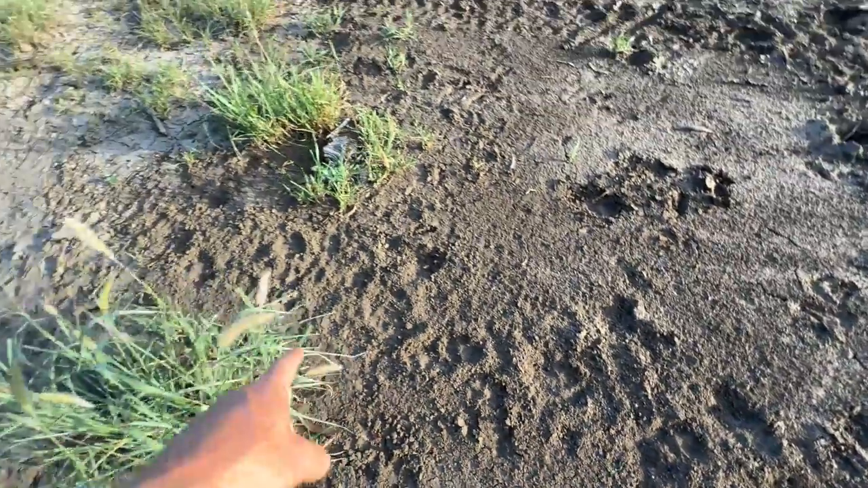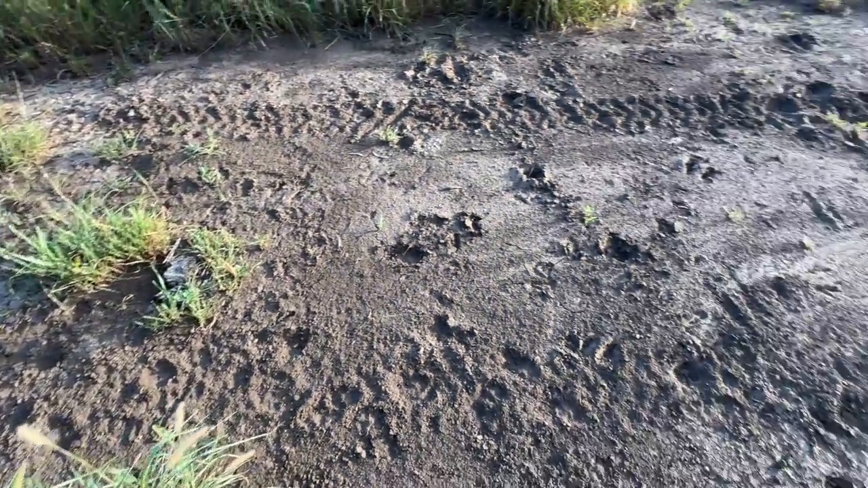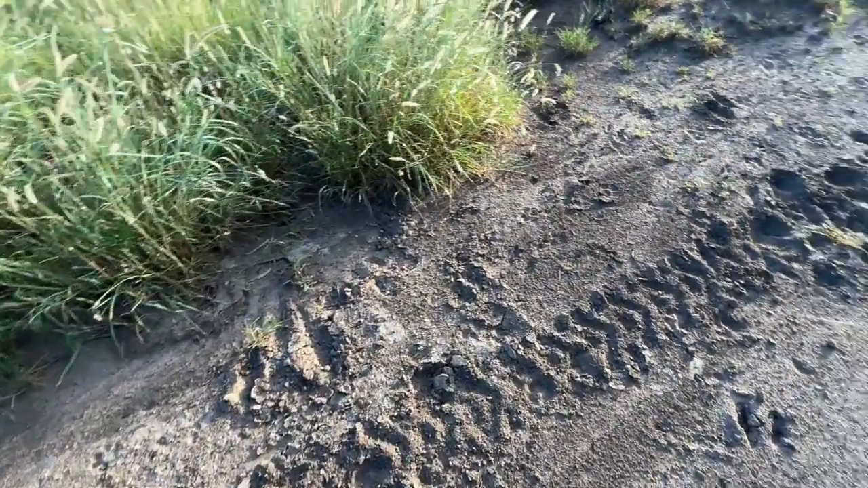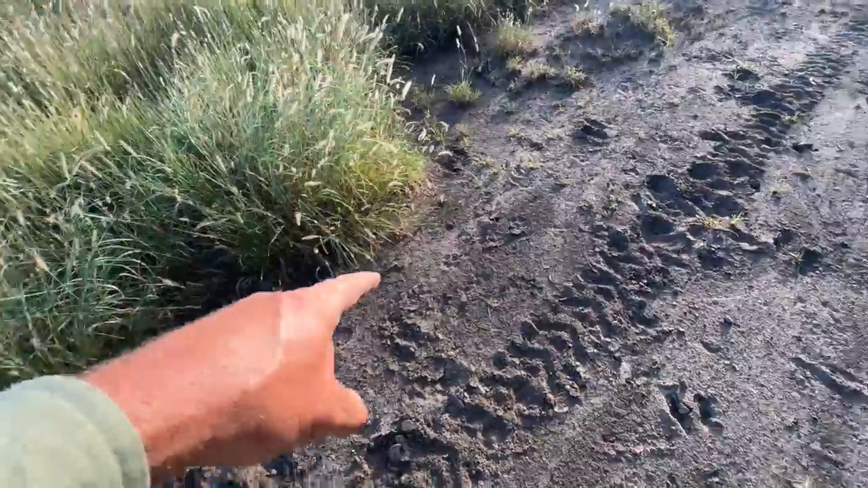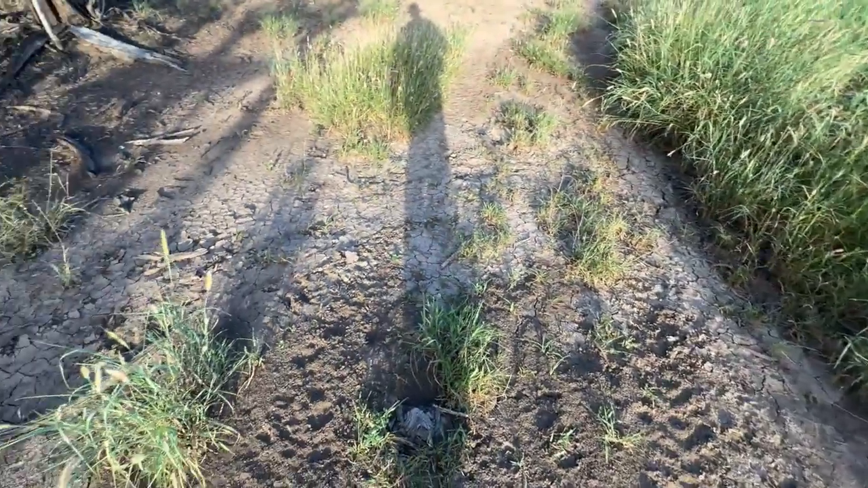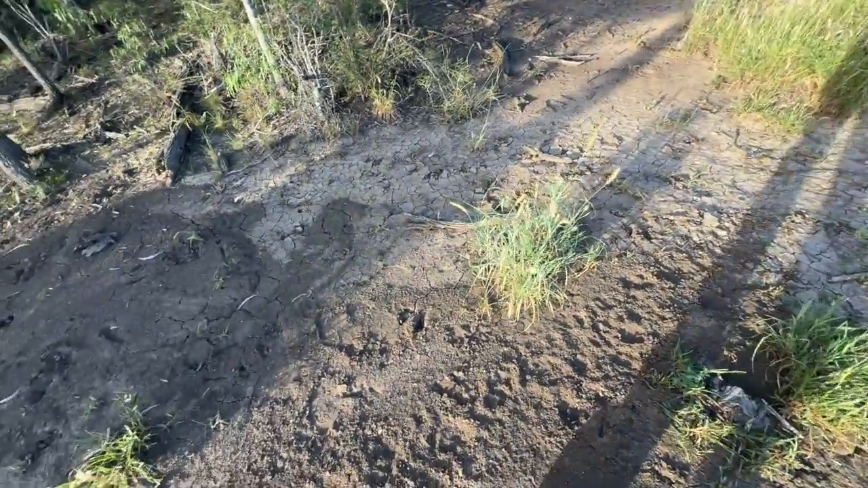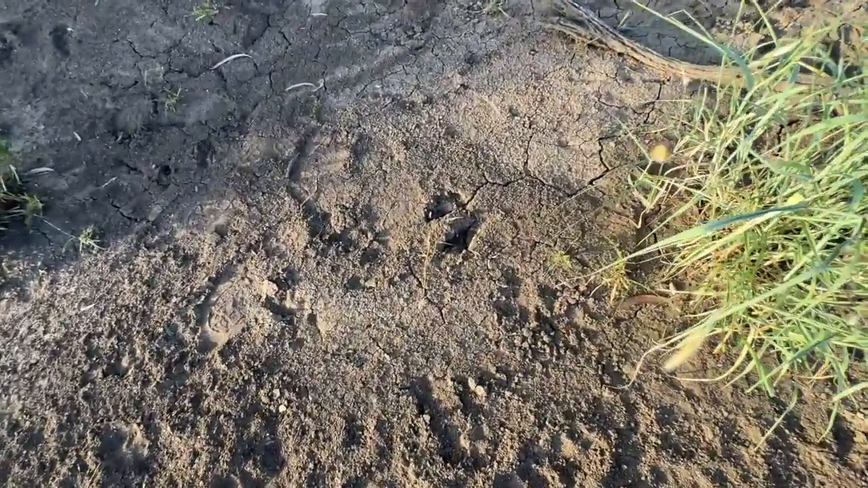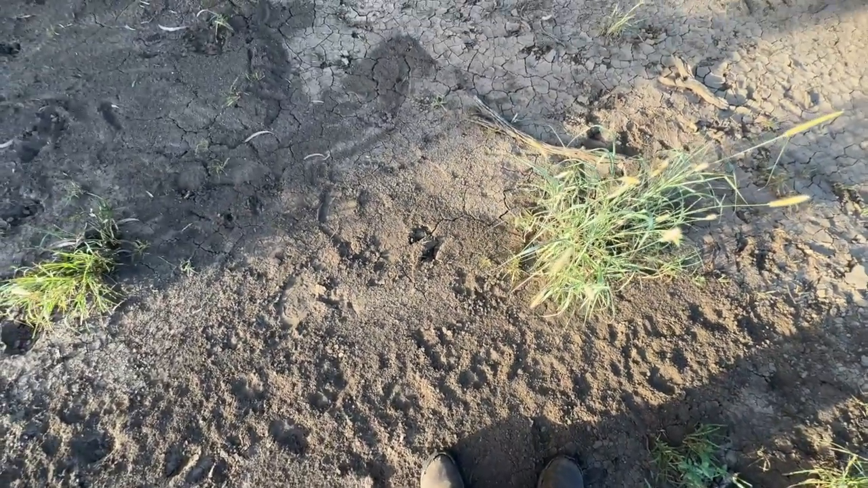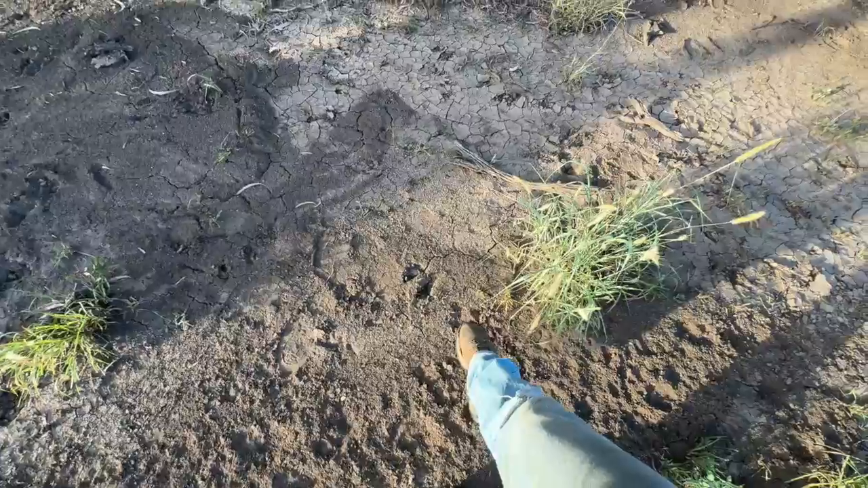There's a fair few dog tracks. There was a sprinkle of rain while I was away over the weekend, and there's been dog tracks before and after the rain travelling through here. So I reckon I might have to bring some traps over here. Maybe even set one there.